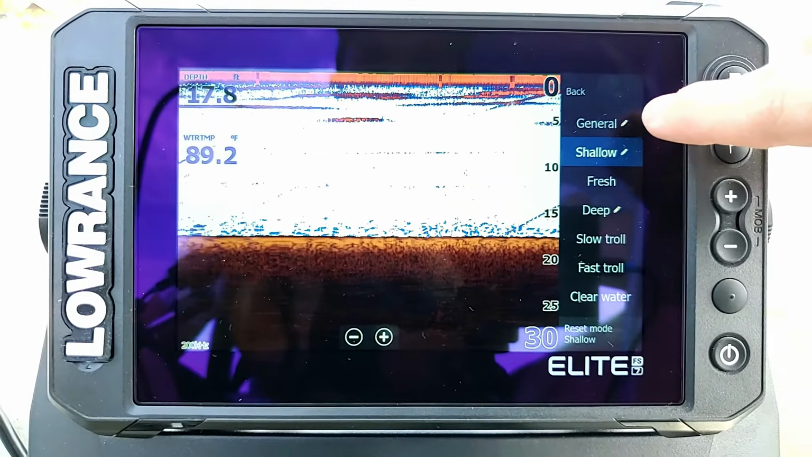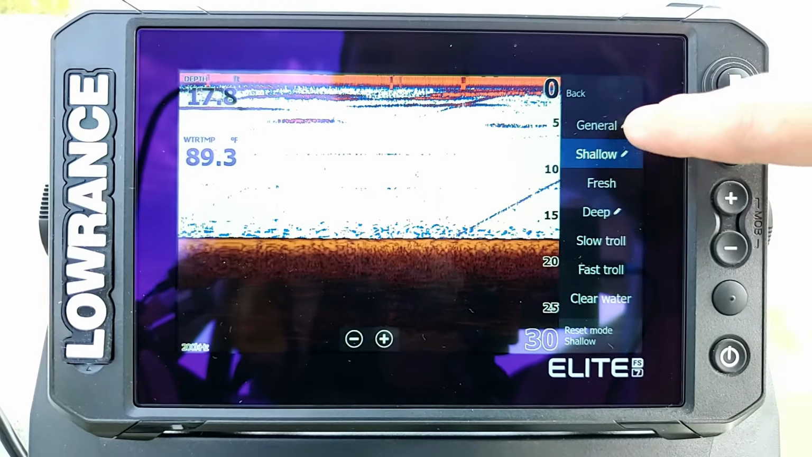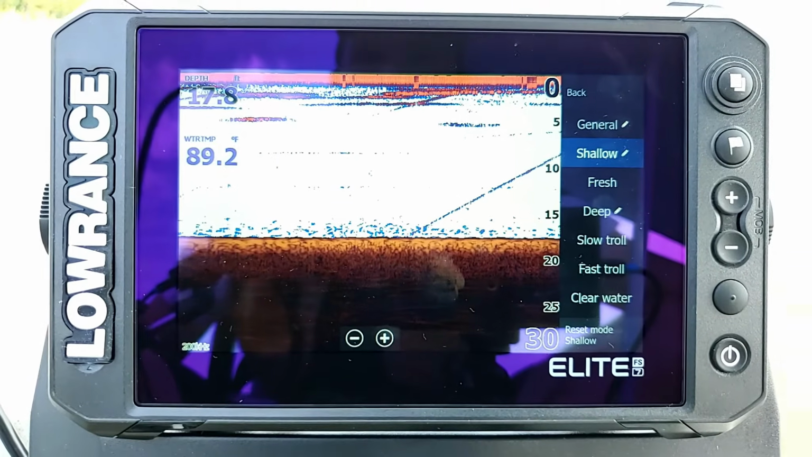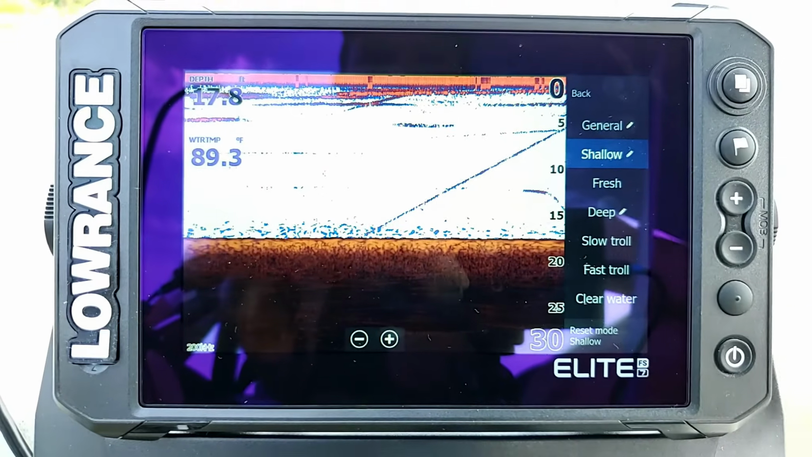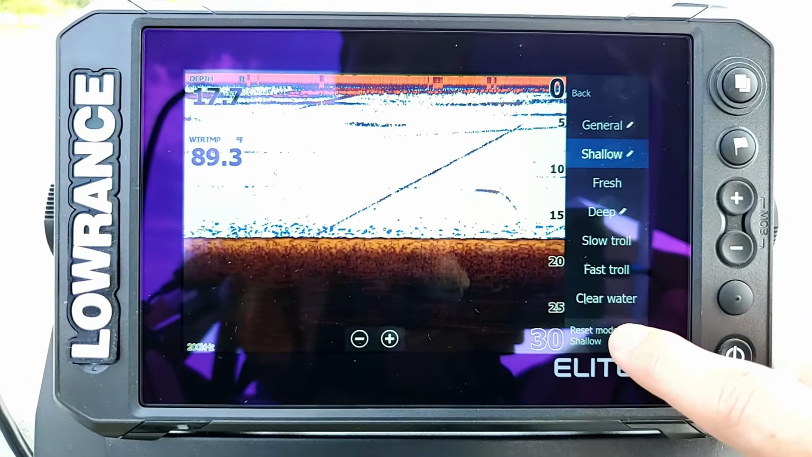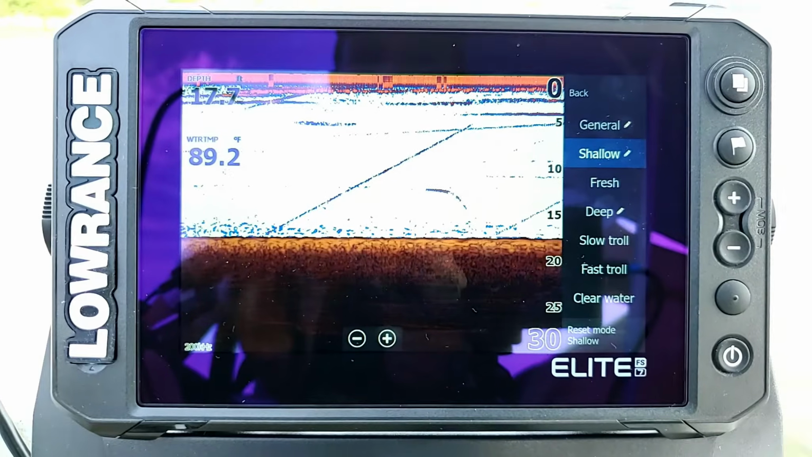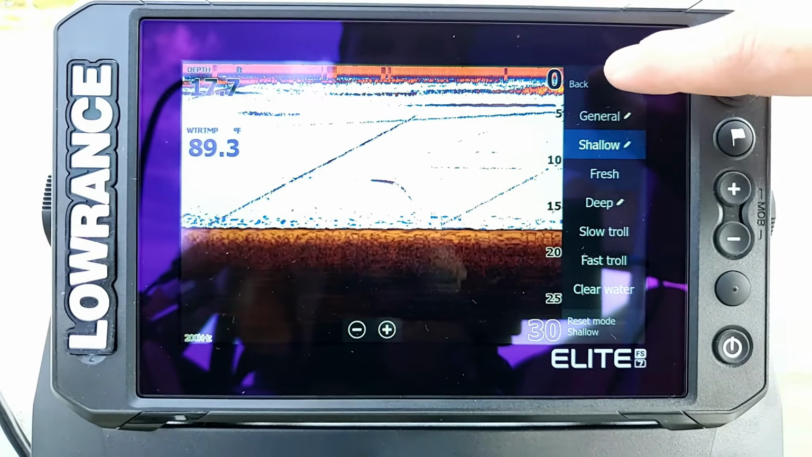And as we can see, we have these little pencils here. Whenever we select a particular mode, and then go into our menu options and make changes to that, it's going to put a little pencil there indicating that you've made changes to it. But if we want to go back and default it, we can select reset mode here at the bottom, and it's just going to default everything back to the original default settings for this particular mode. Now let's go ahead and go back.